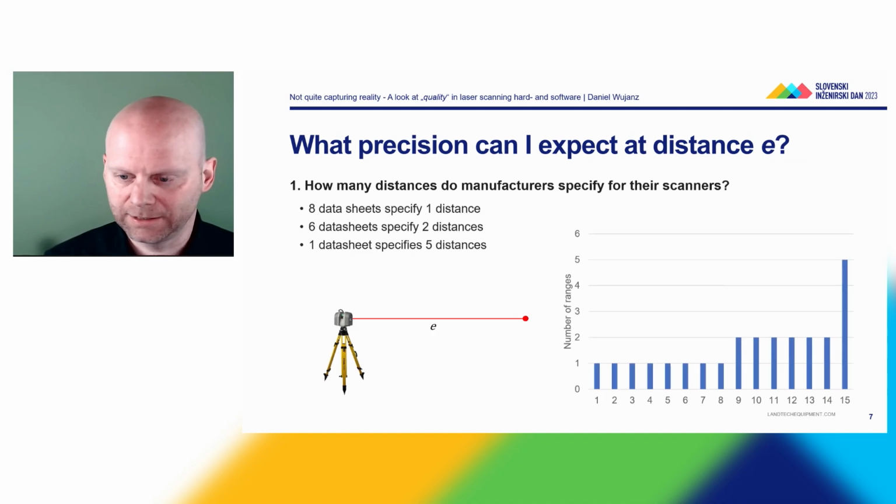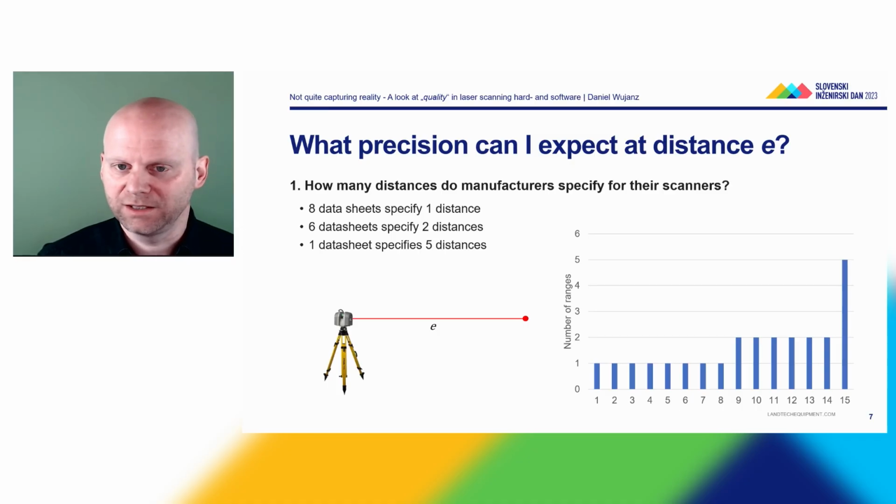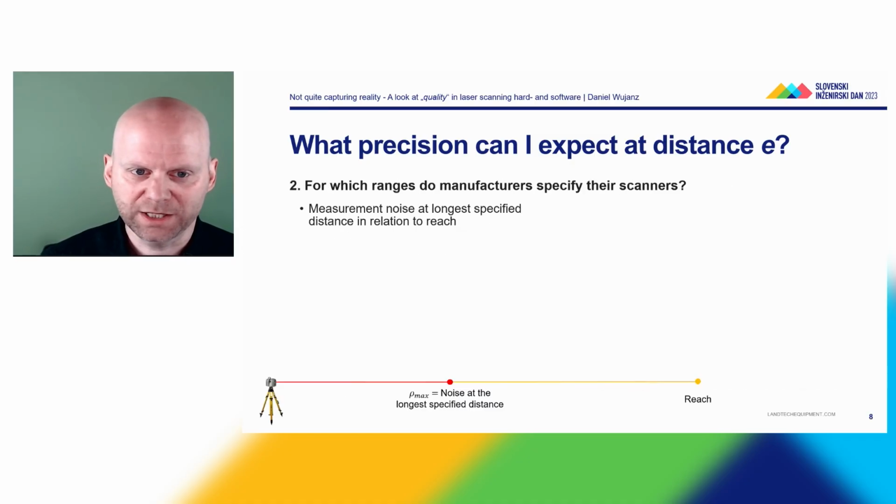We can see here on the horizontal axis the 15 spec sheets, and here on the vertical axis we can see the number of ranges. We can see that 8 spec sheets specify exactly 1 distance. 6 spec sheets tell us 2 distances, and 1 spec sheet tells us a lot compared to the others, namely 5 distances. Now, what is not as interesting is how many there are. Of course, it is also important, but the interesting thing here is which ones were specified.